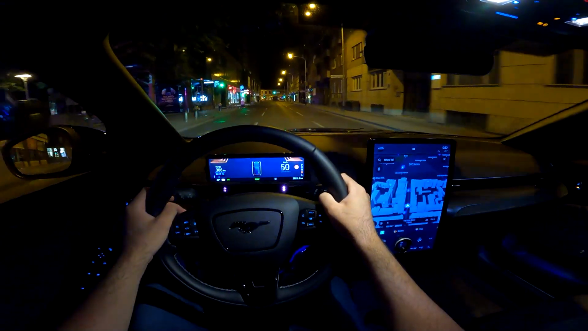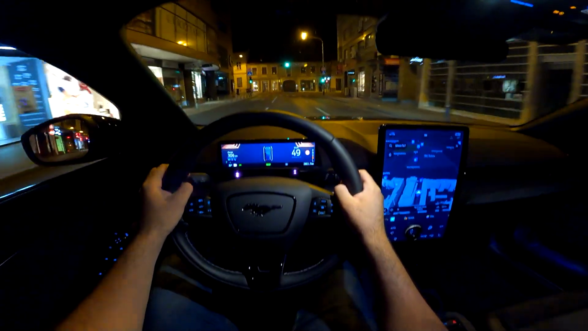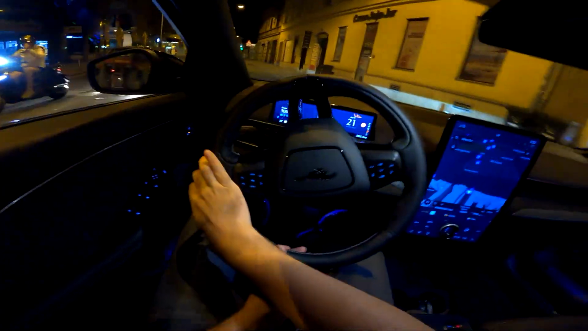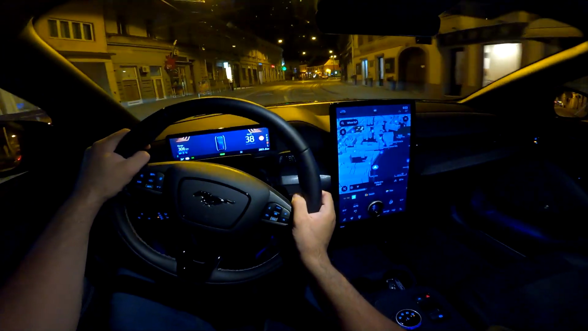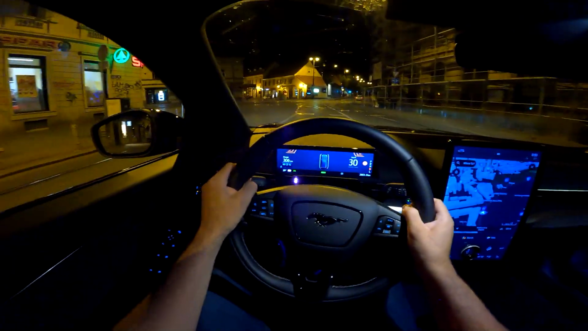And of course, it all depends on your driving style. Obviously, with electric vehicles, highway driving consumes the most. But yeah, DC charging up to 150 kilowatts, so you can charge it pretty fast.